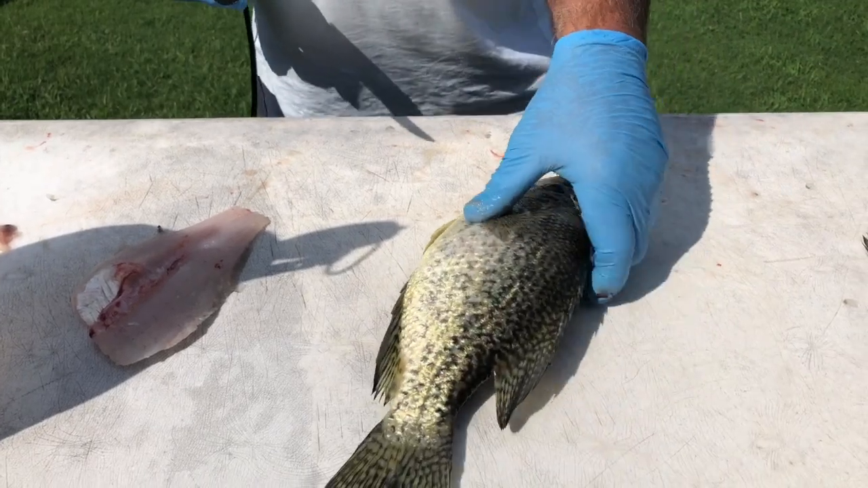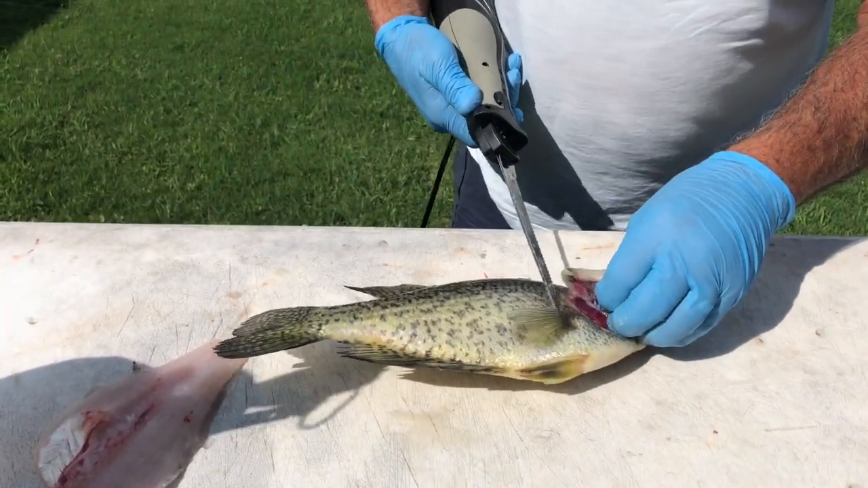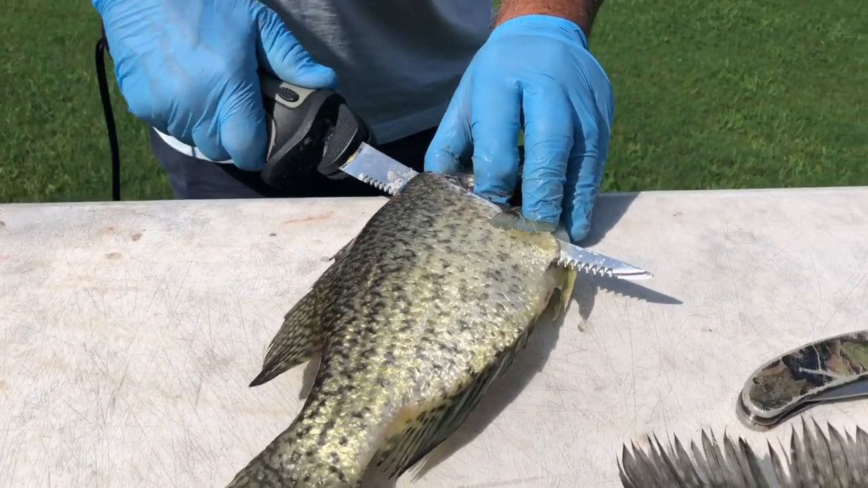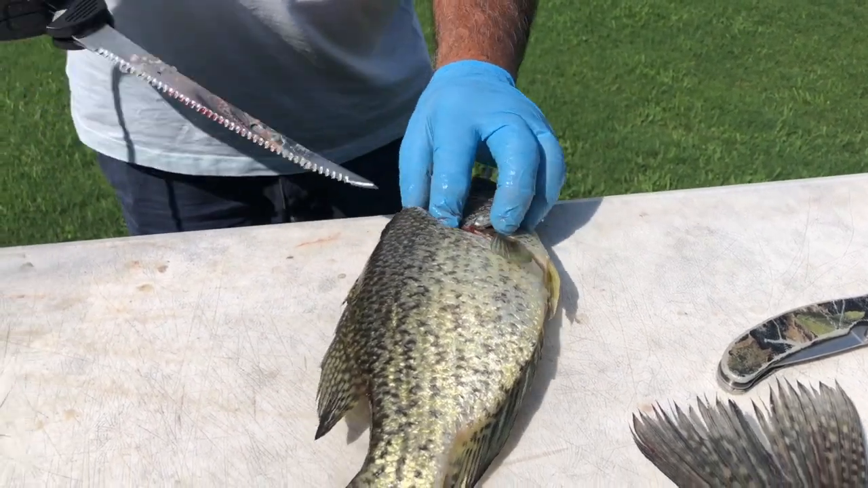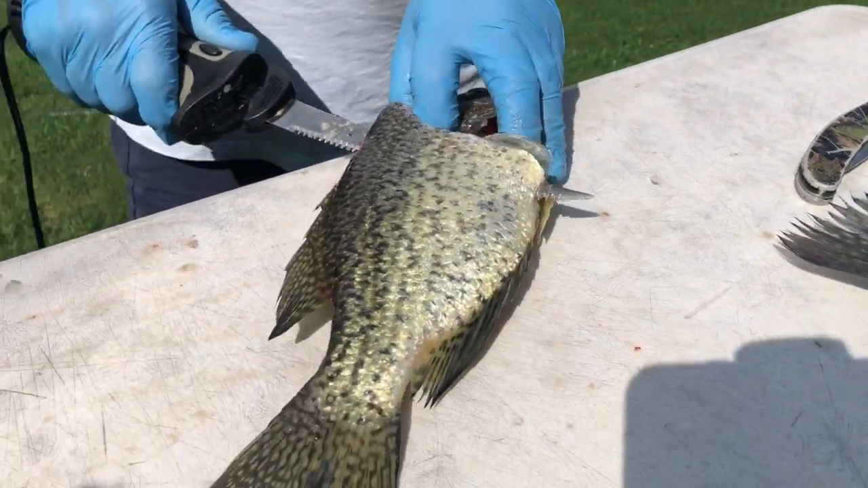Gonna do 2 more. This is about a medium size, probably about a 13-inch black crappie. Now, when you do this, if you were to hit and that knife doesn't want to go, you've hit the bone in there. Just back it up and scoot down on the fish a little bit further. You just hit a bone in there. It'll stop the knife.